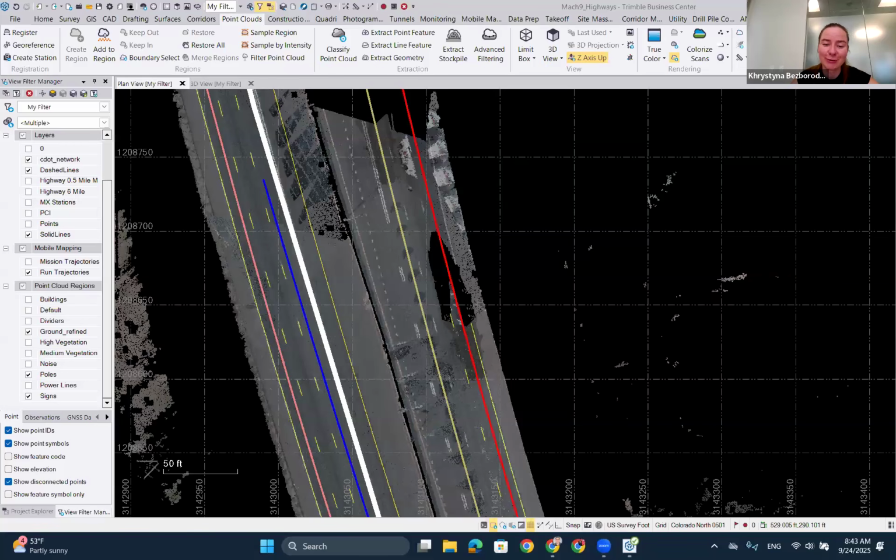Better if you have LiDAR, of course. Yes, just on that, we have seen some good results with photogrammetry data and LiDAR data from drones. So yes, you can definitely use that.